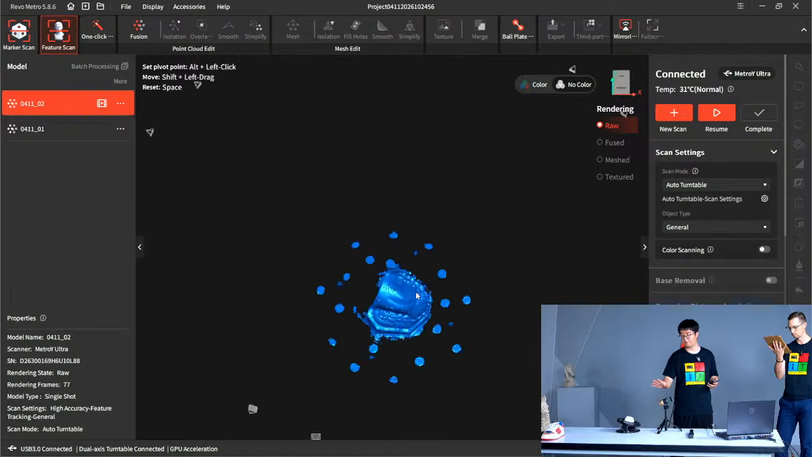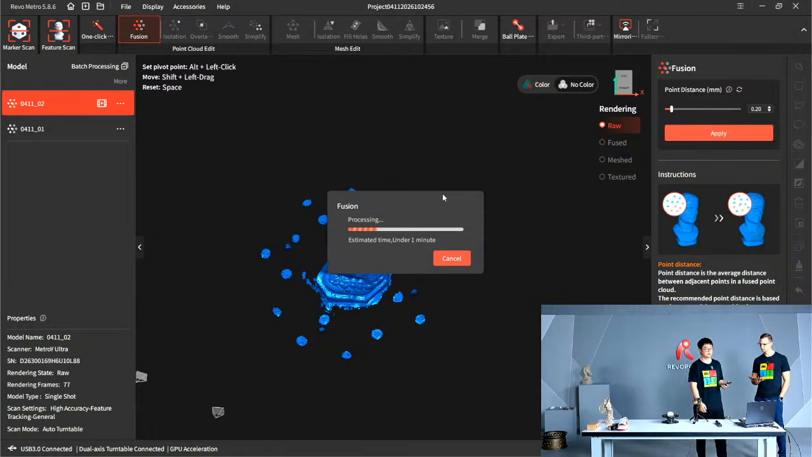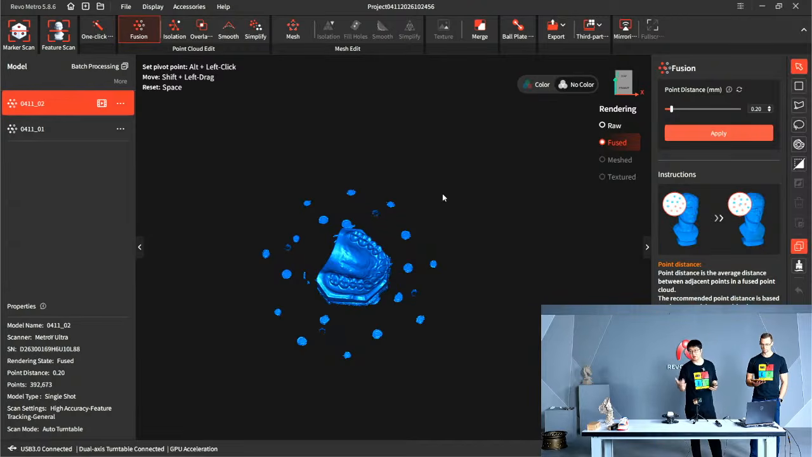And what else is just the same? Just fusion. Now let's actually do a smaller point distance. And you will see that your fusion goes very fast because you're only rendering frames, count only 77 frames. So that's another good side of the auto turntable mode.